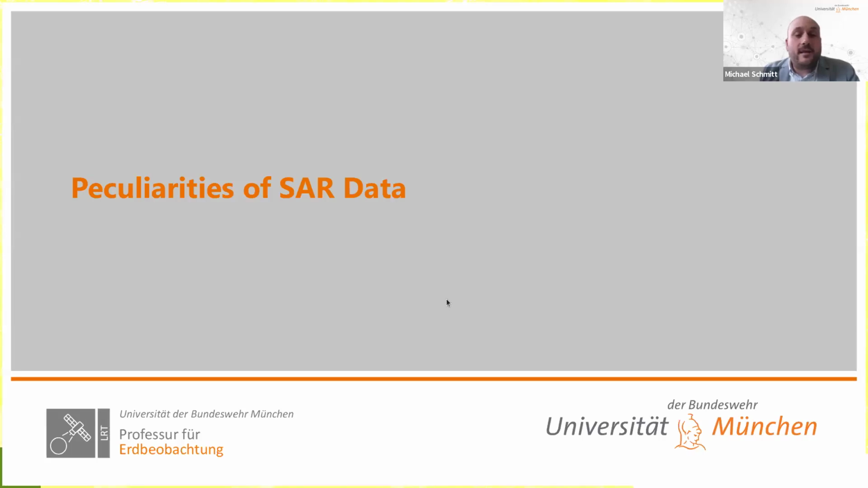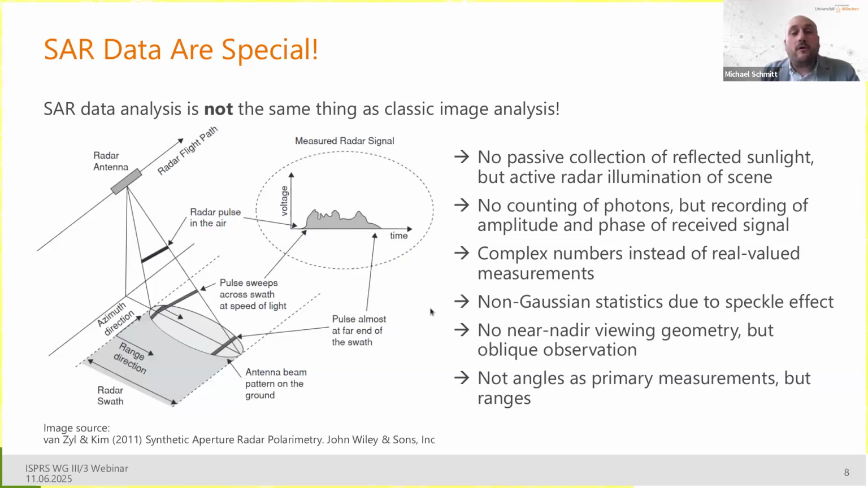Because in the end, the hypothesis is it's a bit harder to work with SAR data than with classic everyday computer vision imagery, and also still it's more complicated than using electro-optical satellite imagery. Why is that? Because SAR data are special. And therefore, SAR data analysis is not the same thing as classic image analysis.